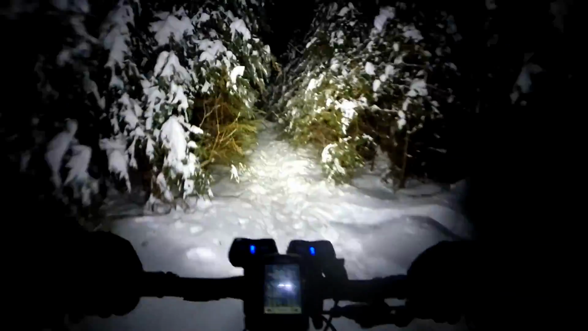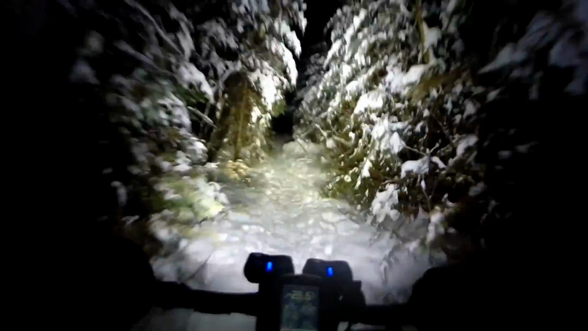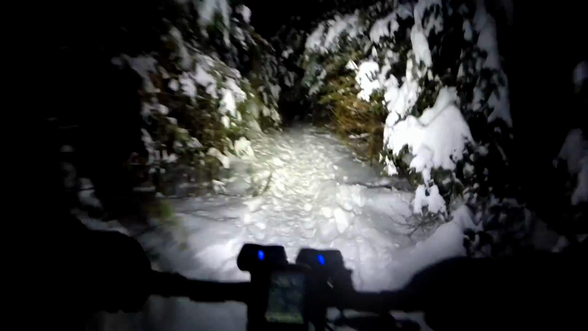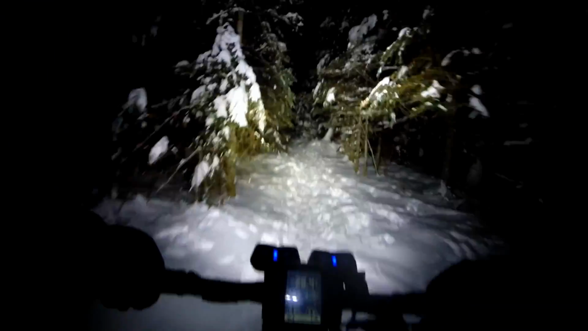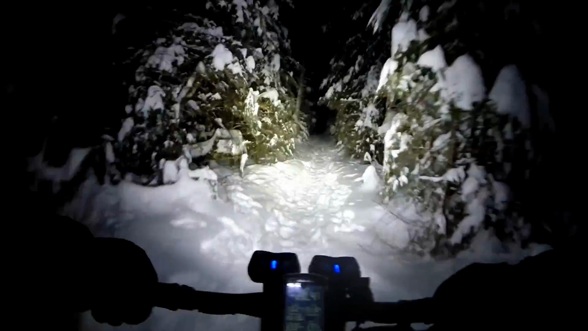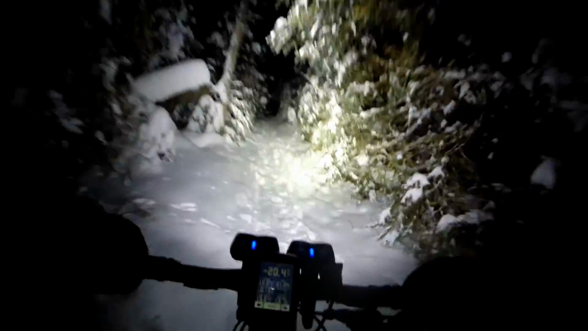Okay, I'm gonna have to stop and hold on to a tree to flip these pedals over to get into the straps. Hopefully there's a tree close by. I'm surprised that fat bike crew didn't come down here. They must have thought that there were still trees across the trails.